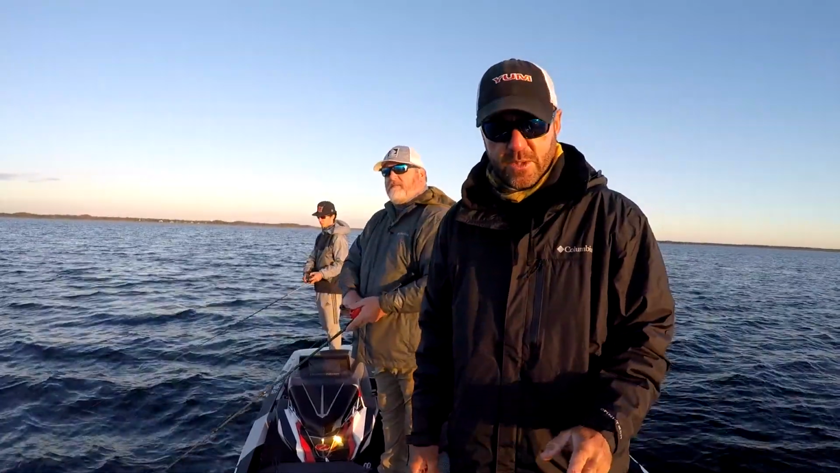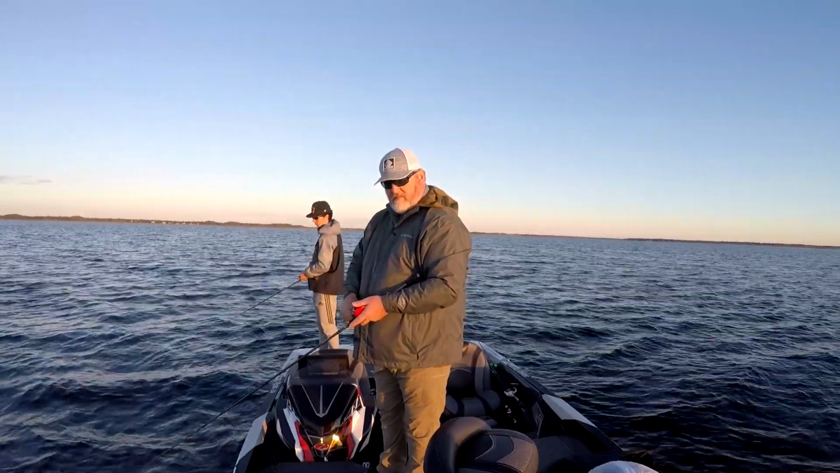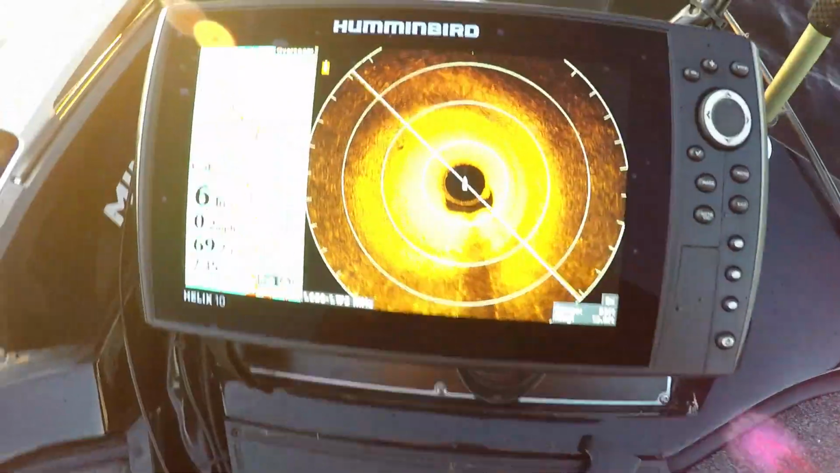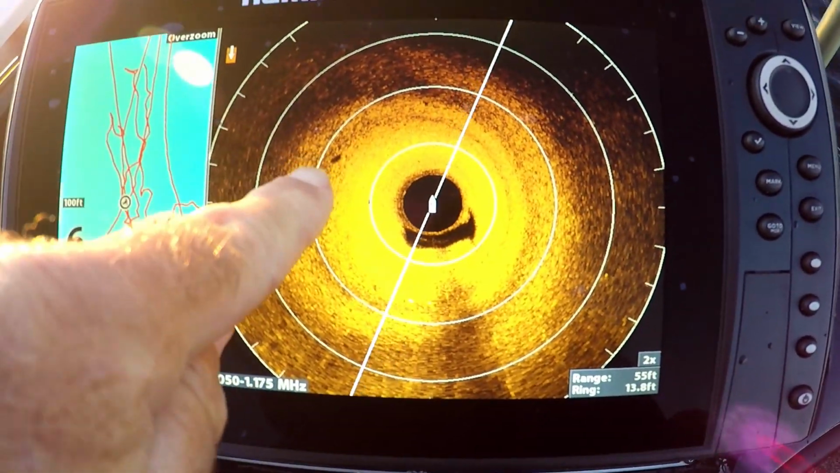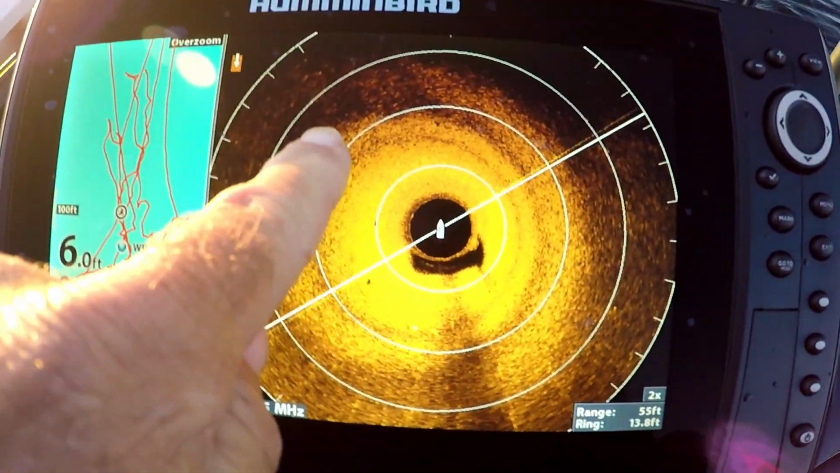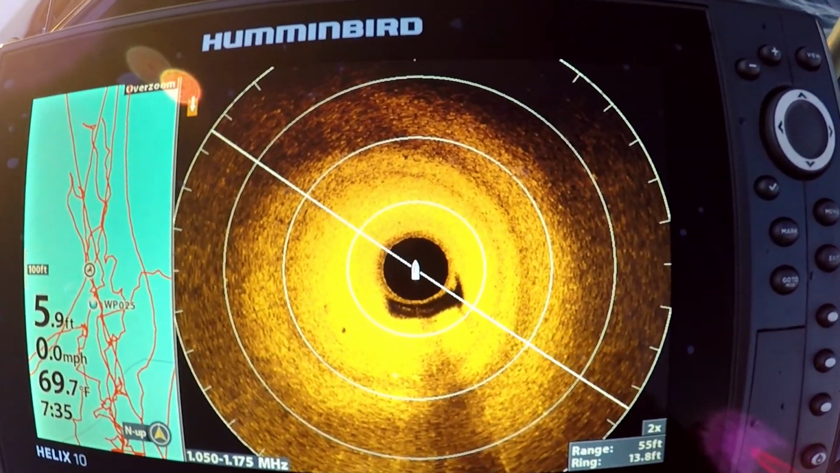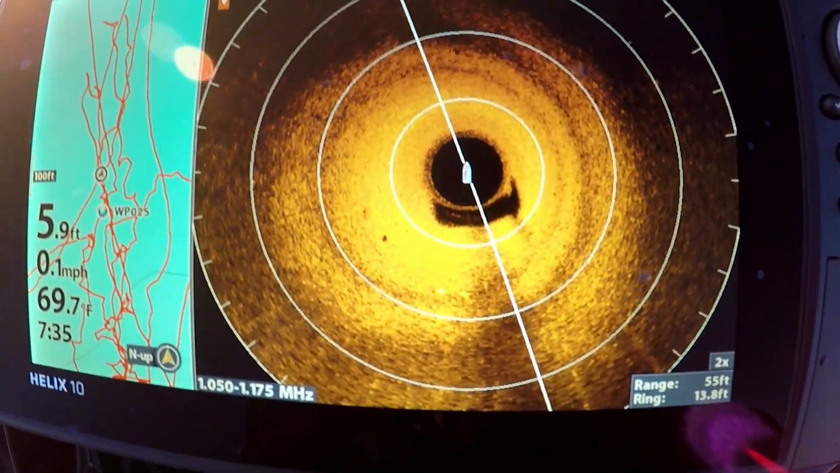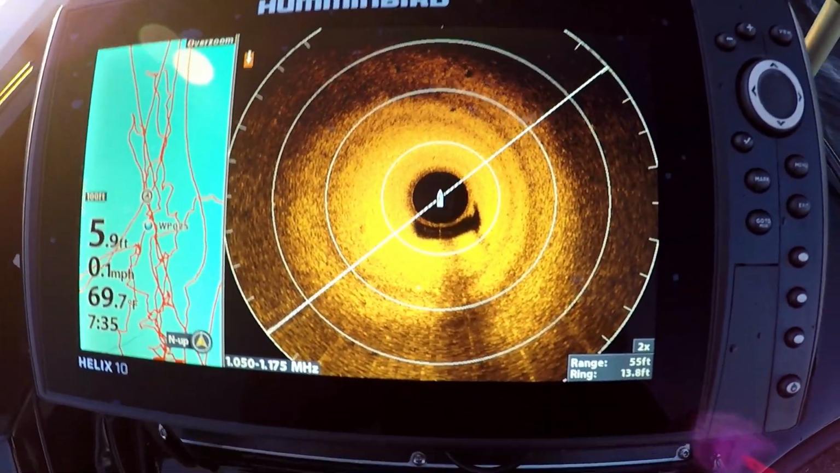Show you guys real quick what it looks like when there's fish swimming by. I'm gonna point them out here on the screen. That little black shadow right there is a fish. Now remember, we're only in 5 feet of water. And you'll see each time this thing pans around, because it's down there spinning, mounted on my trolling motor.